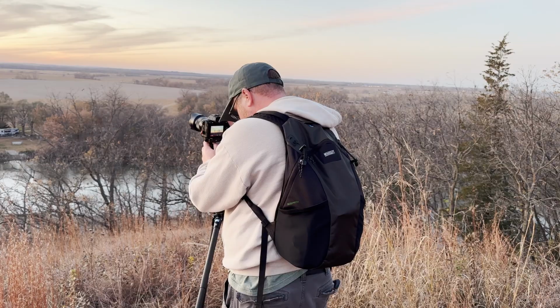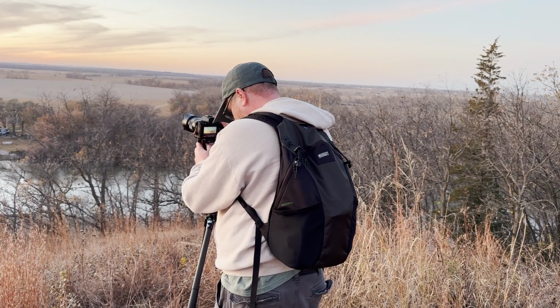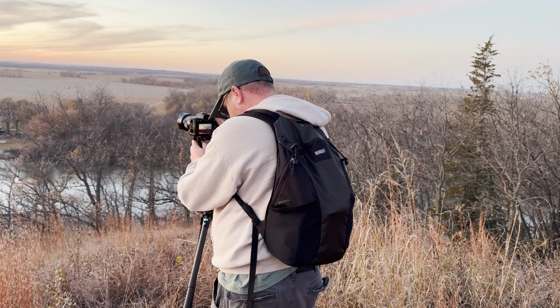When I take photo trips, I really want to maximize the time that I spend on site, and having an infrared camera in my bag really helps me be versatile. I've been considering having another camera modified to see infrared light, and I wanted to test my Micro Four Thirds lenses against my infrared body that I have for that mount and see how they performed.